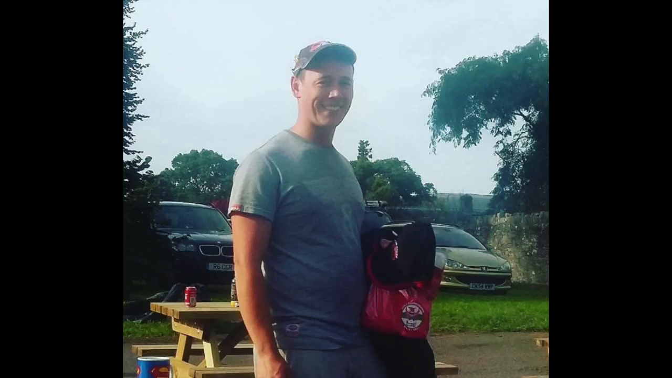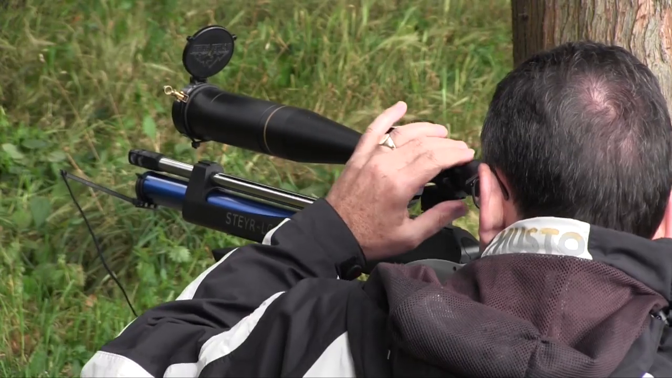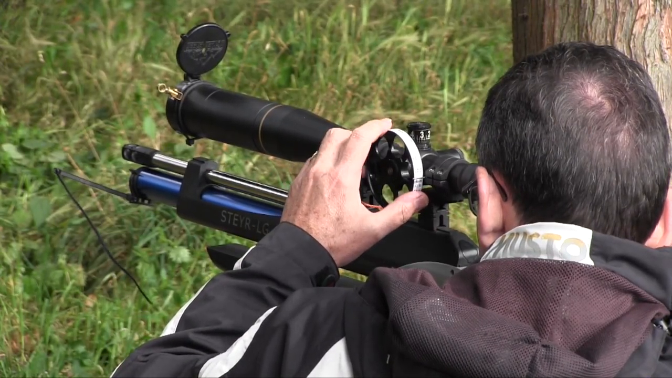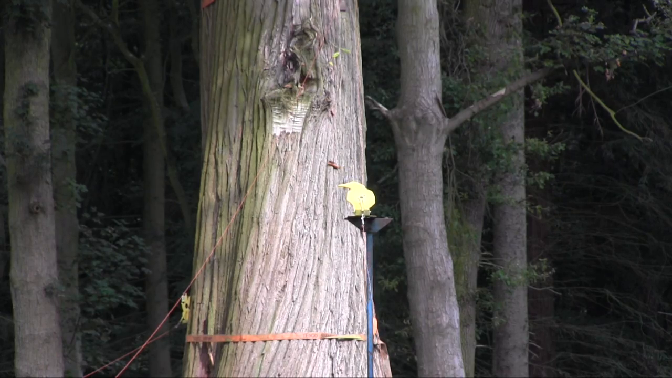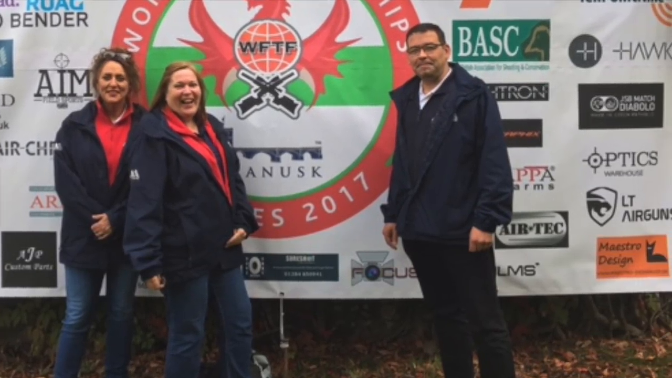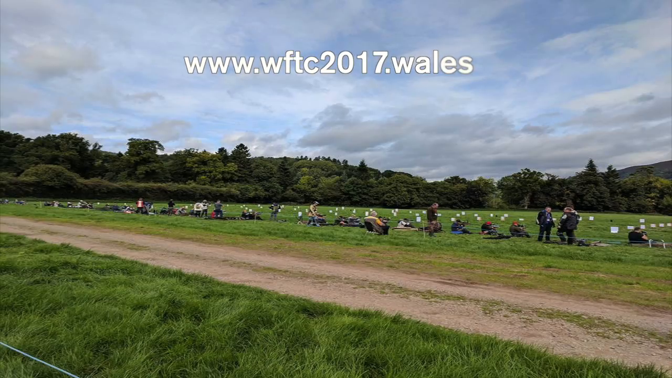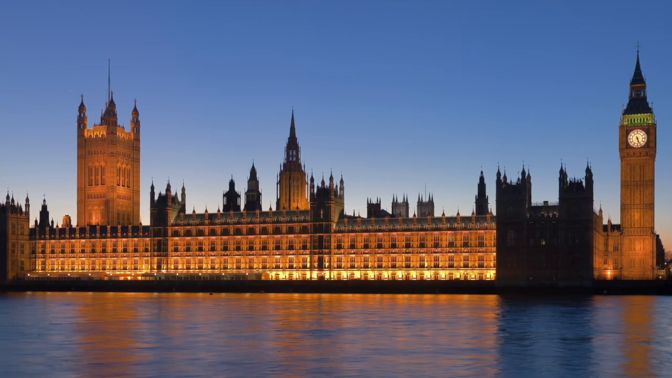Jack Harris is the World Field Target Champion after he topped a field of over 300 at the championships at Glanusk Estate. The Air Arms shooter finished on 139 to pip his fellow Welshman Dorian Falconer to the top spot. Jack is on top form, having won the BFTA Grand Prix earlier this year. Full results are available at wftc2017.wales.